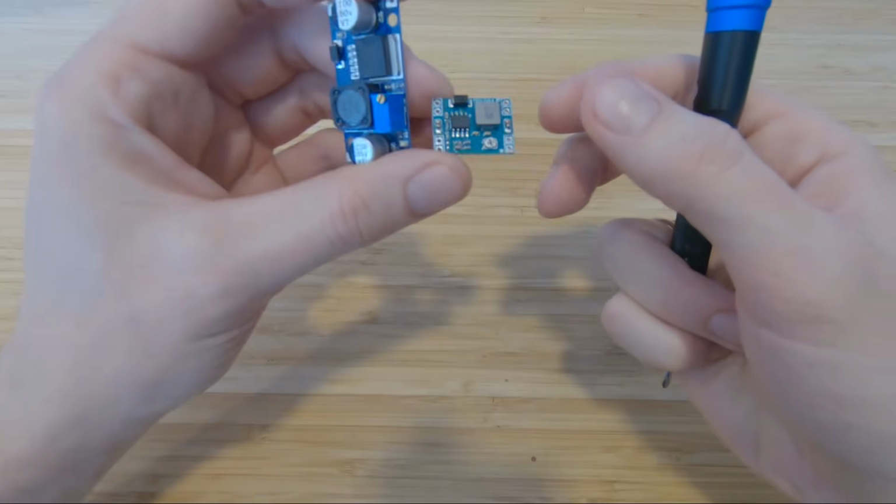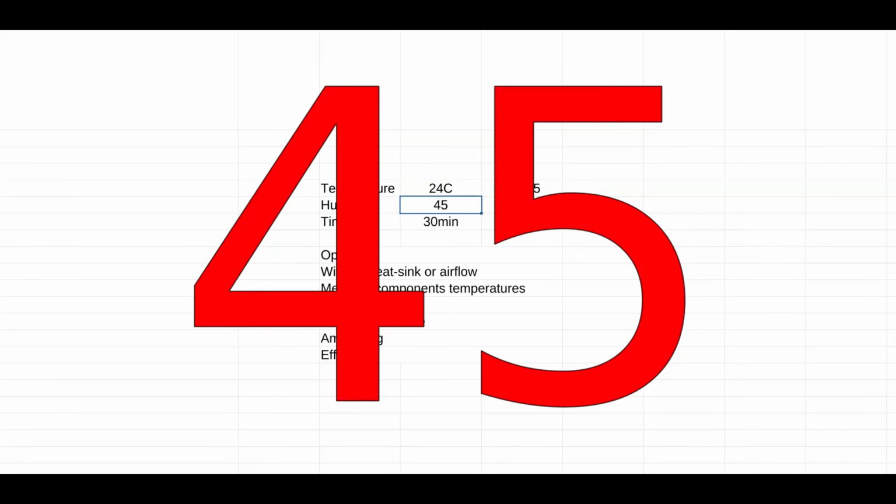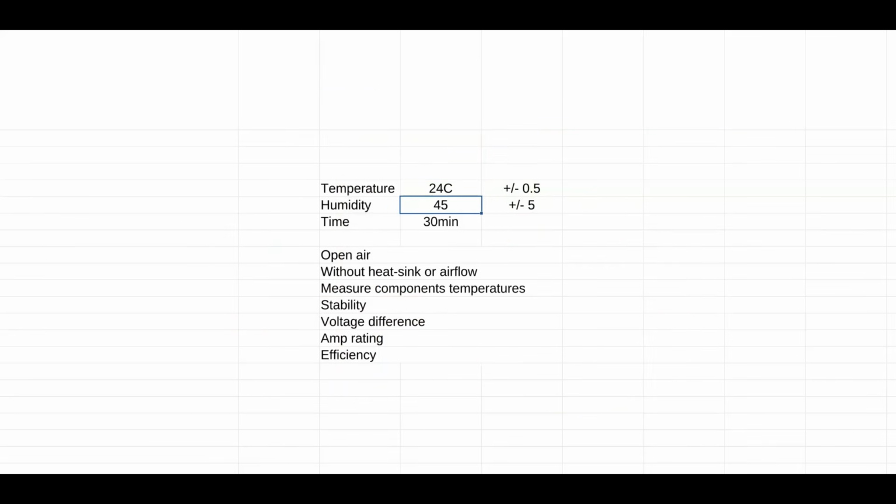Now let's look at how I tested all of this. The environment that I'm testing in is 24 degrees Celsius plus minus half a degree. The humidity is 25 plus minus 5. All the tests that I've done on every run are for 30 minutes. Then the converter is cooled down, and then I run the next test. Everything's in open air, so without any box, without a heat sink or any additional airflow.